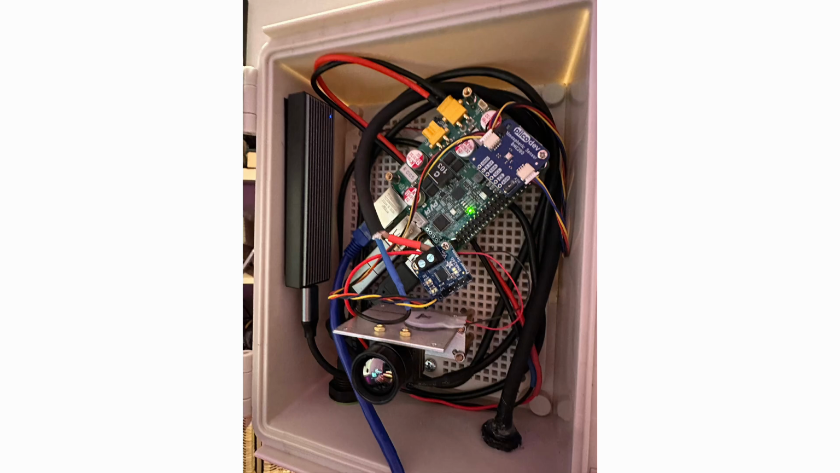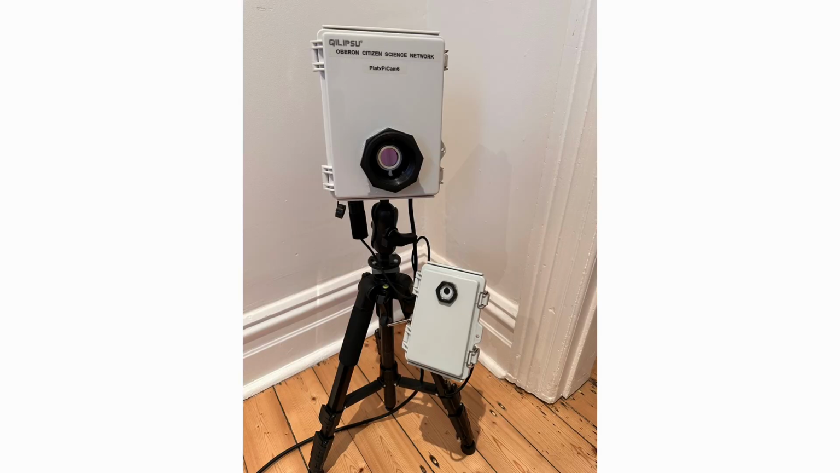This is the later generation of a thermal camera. This is a pure thermal camera. It doesn't have near-infrared recording as well. You can see at the bottom the germanium lens and the Raspberry Pi, a solar interface, so we can actually charge this from solar panels, and storage on the left, solid state drive storage. Still very much do it yourself, but relatively easy to construct and highly reliable.